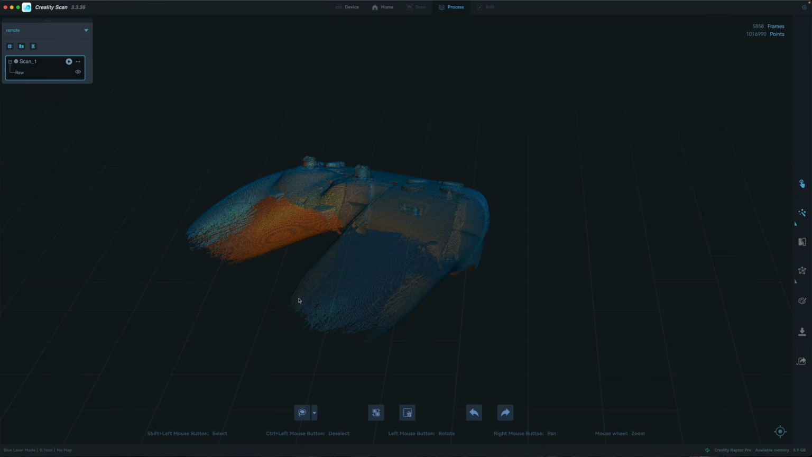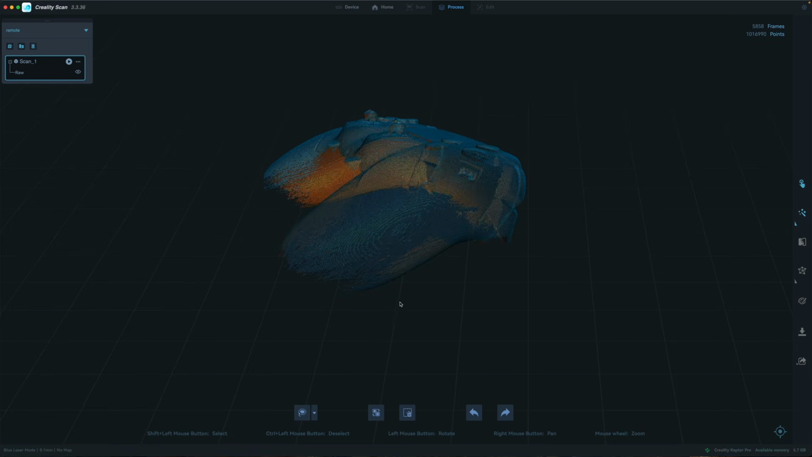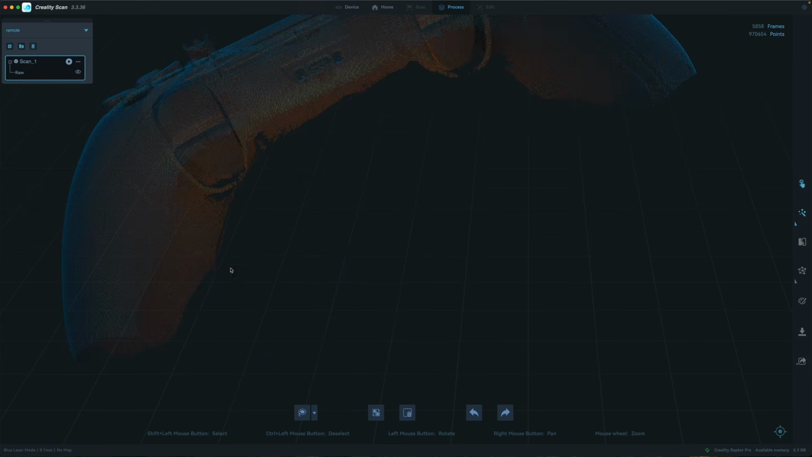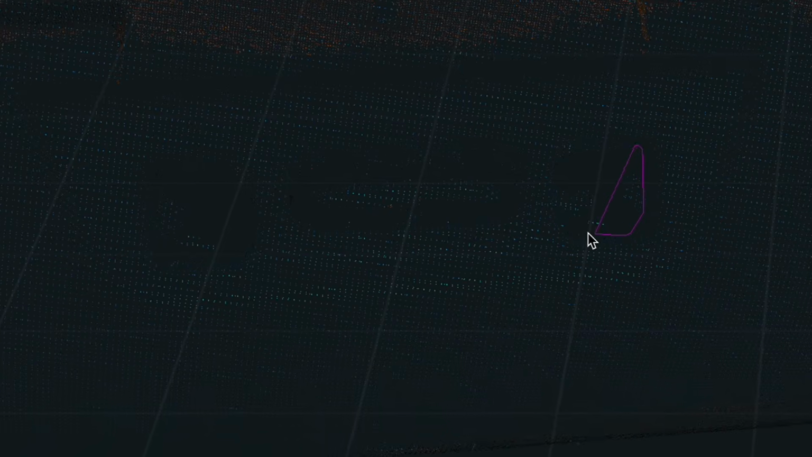These spots here where I couldn't quite get all the way to the front to scan, I'll just remove them because this will just create a lot of noise. So we'll just go like this. Now these little spots here where we have some holes, I'm just going to remove everything inside this hole because again, this will just be noise.